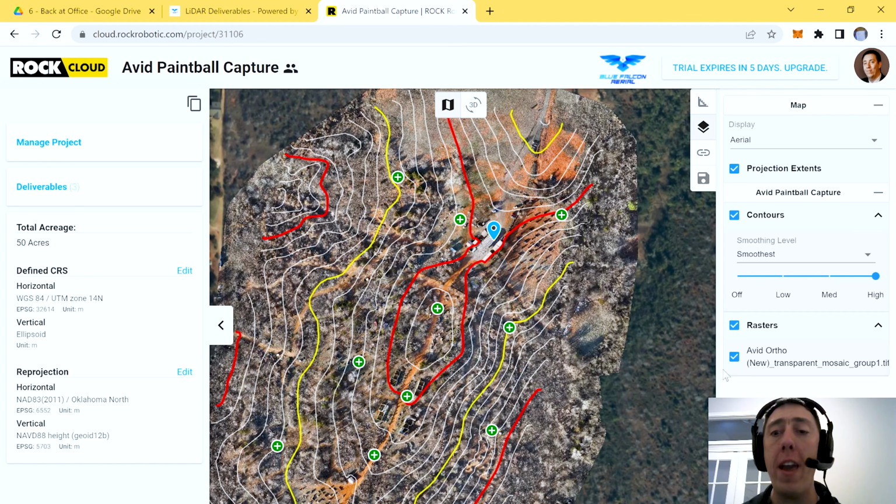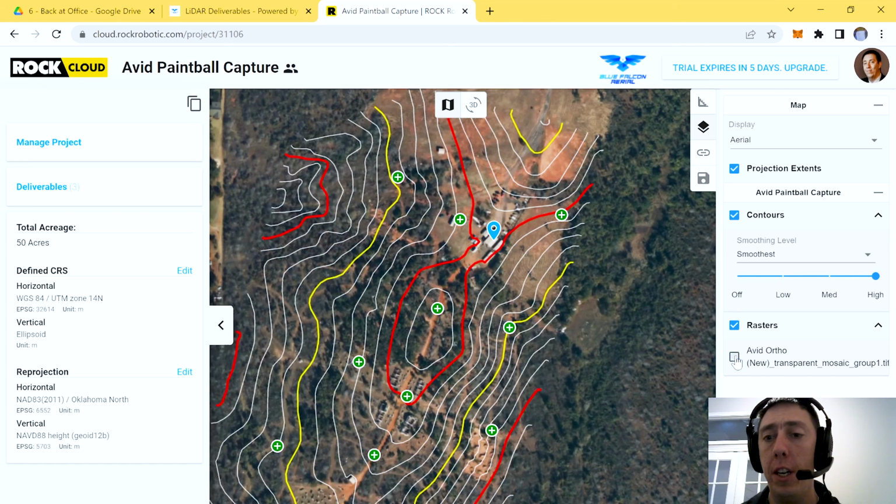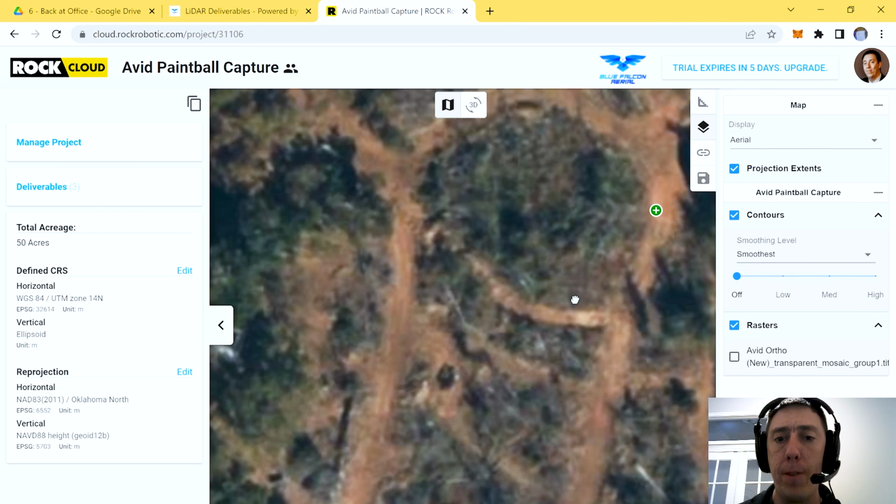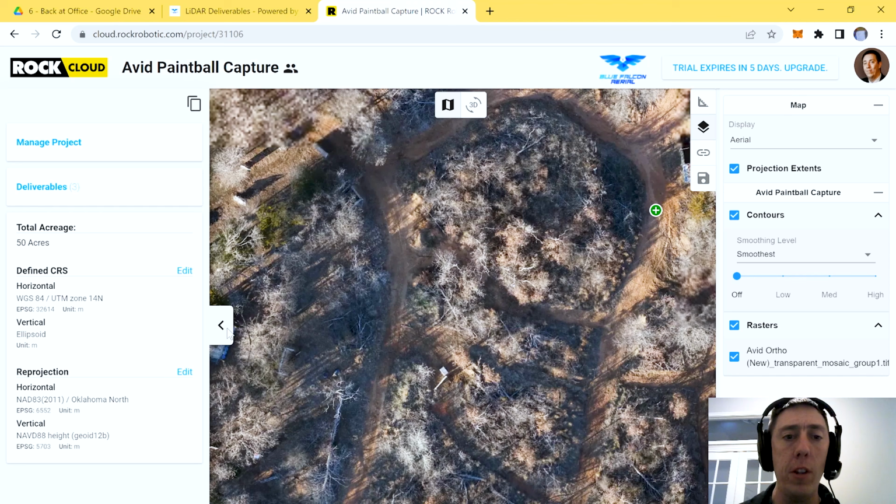Another cool thing about the Rock Robotics system is you can just click right here and it will take away or add the GeoTIFF itself, the orthomosaic, and you can see the quality. Let's take this off real quick. You can see the quality difference is phenomenal. It's not even close. So the Google map, this is the orthomosaic itself.